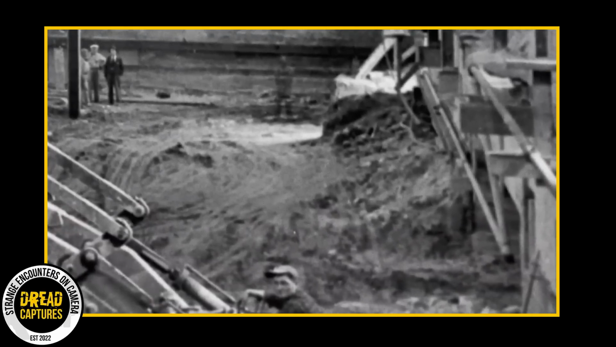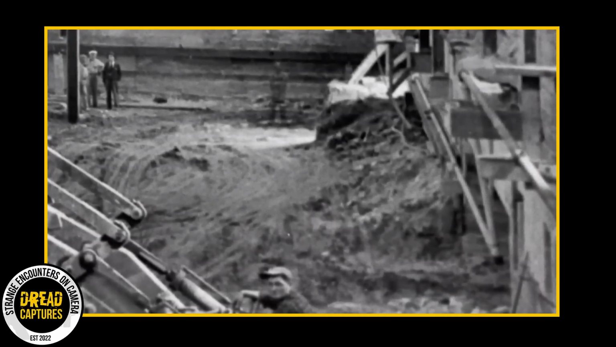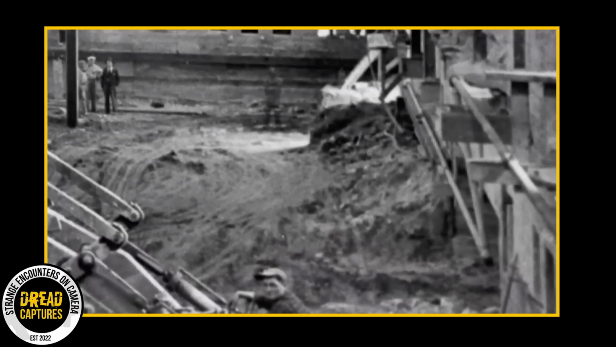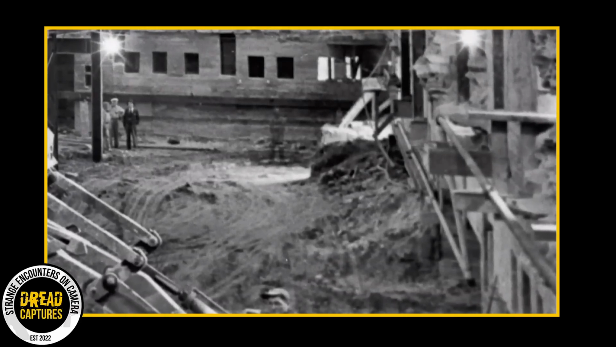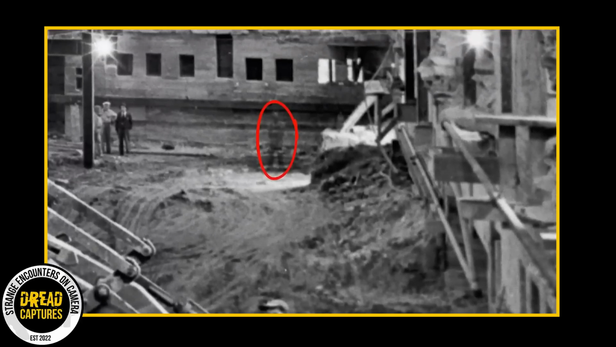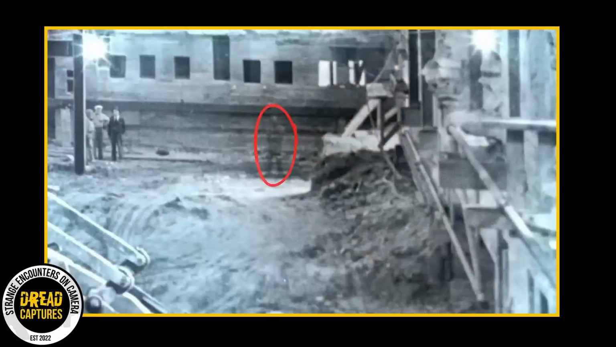This intriguing photograph was taken back in 1950 by Abby Rowe, who was a photographer for the National Park Service. The photo is in black and white and shows what looks like a ghostly figure of a human standing in the now basement of the White House. The figure appears towards the back of an area that was under construction at the time.